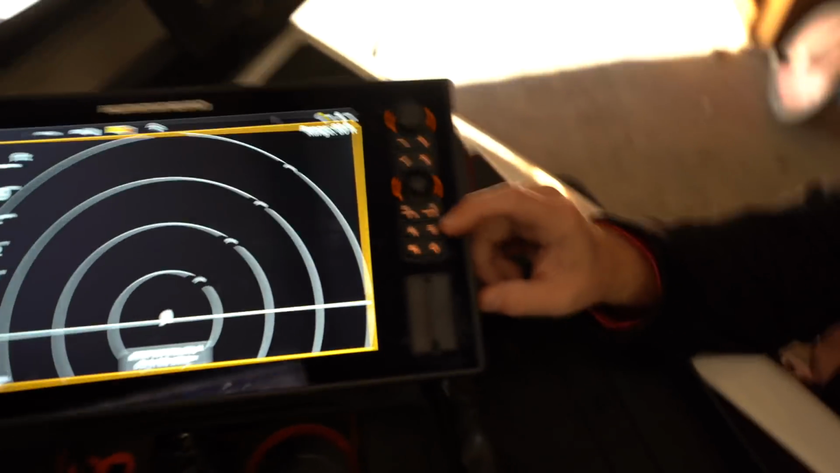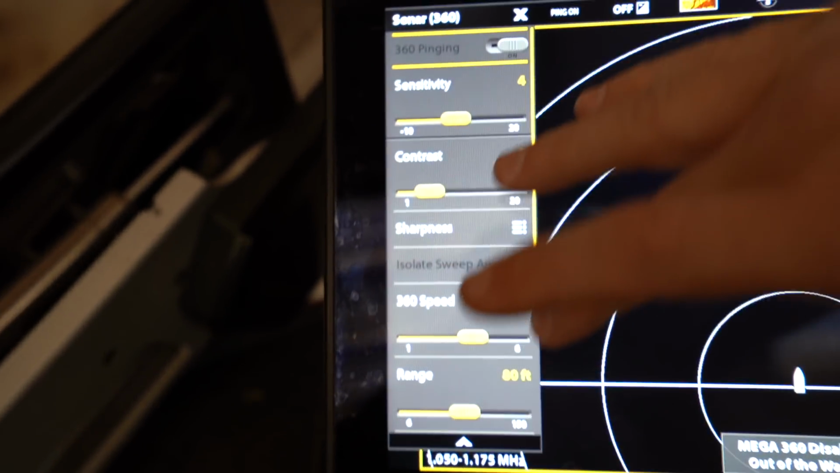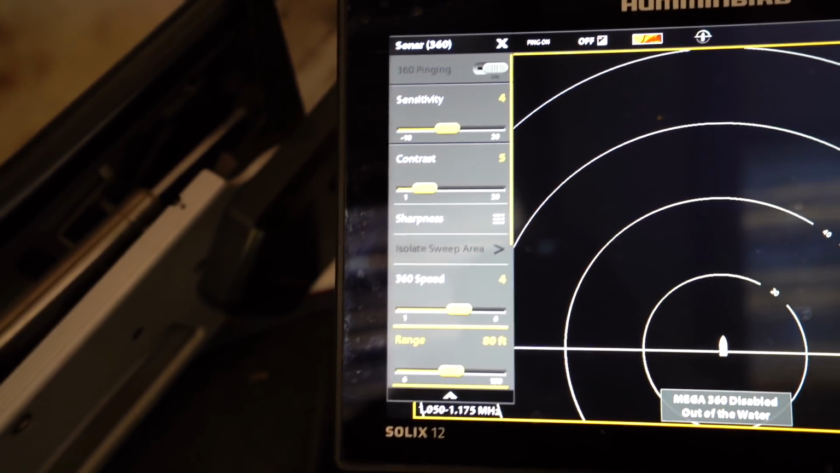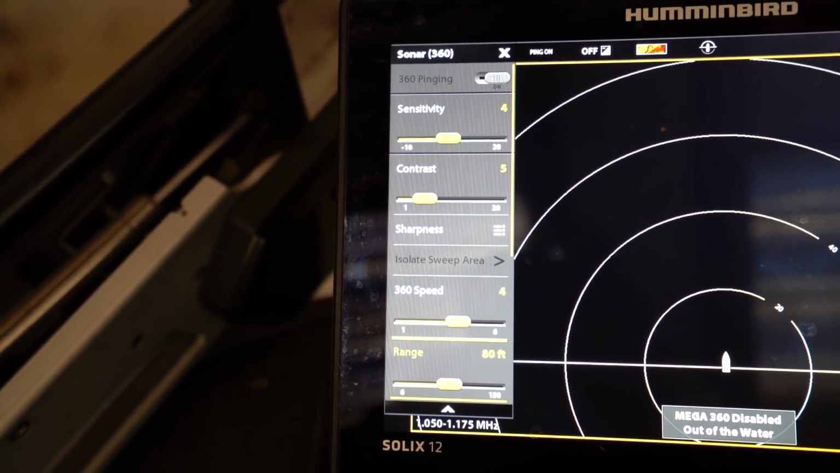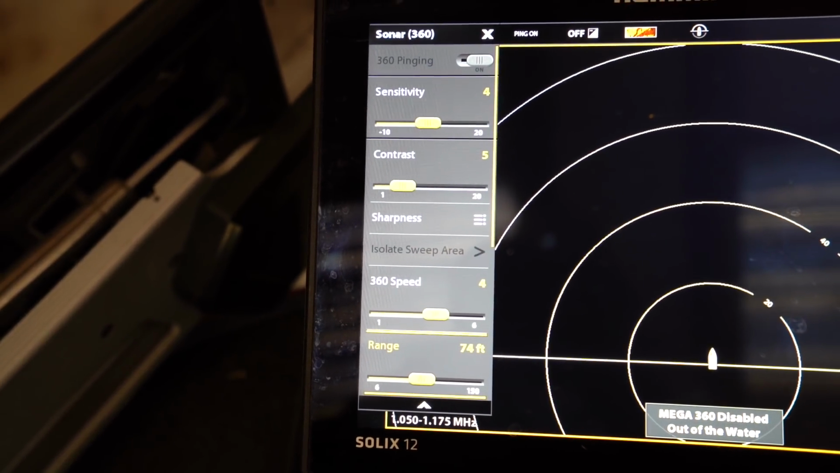These 3 lines on the side of the graph, that's the Hummingbird button. So you'll hit it, and this menu will pick up to the left side, and you'll go down to the range. Click it, and you can scroll back and forth there, or use this knob in the top right-hand corner of the Solixes to adjust that range up or down.